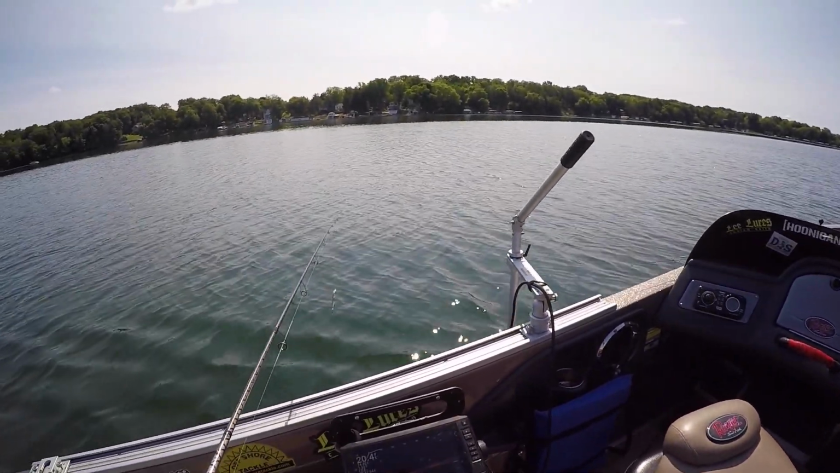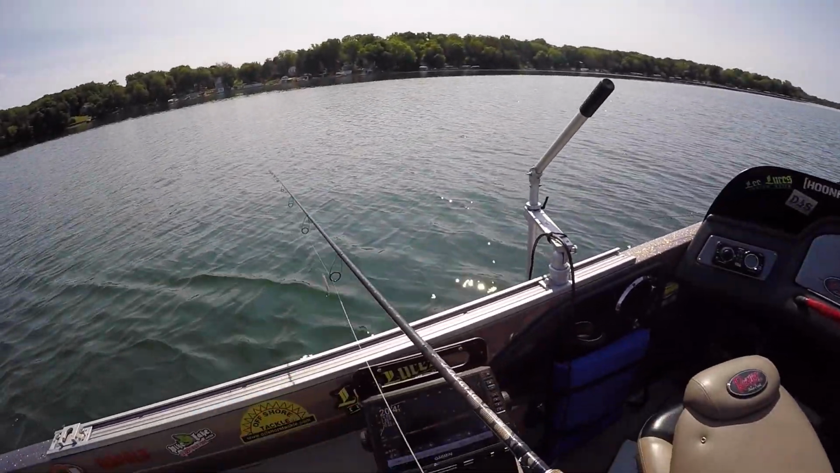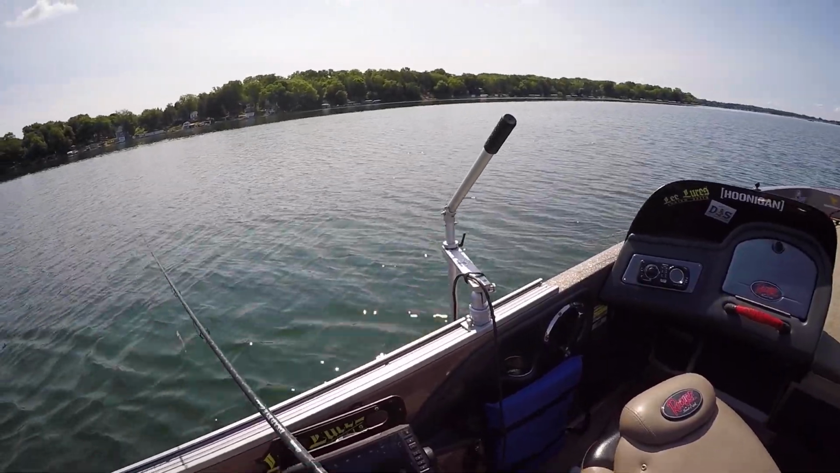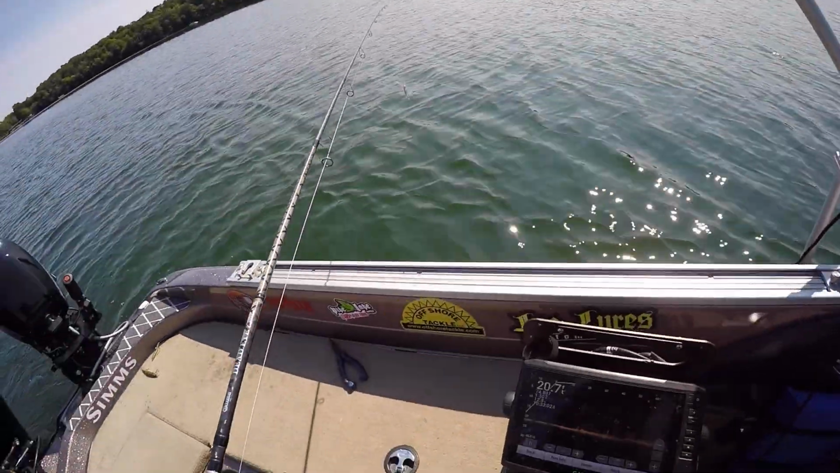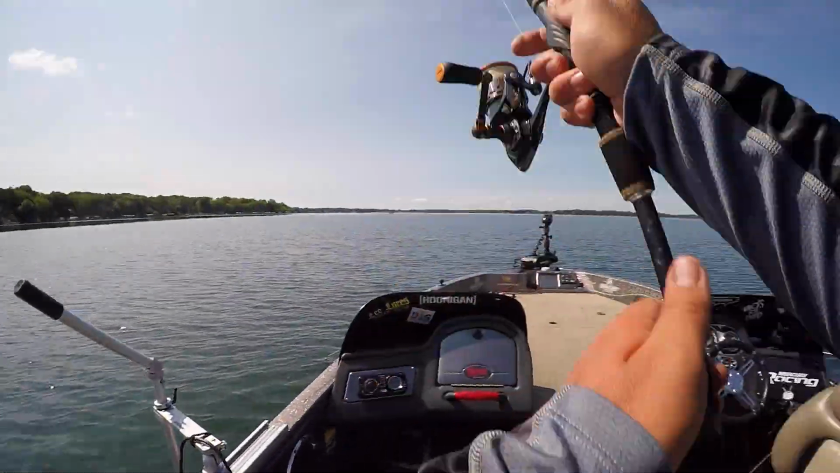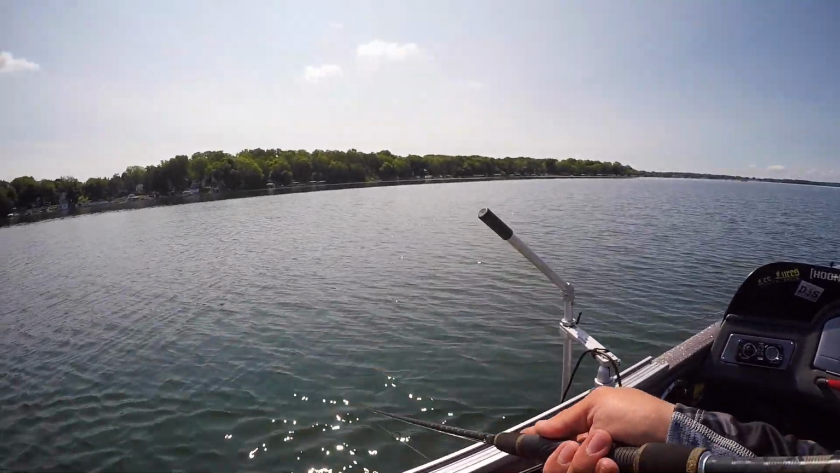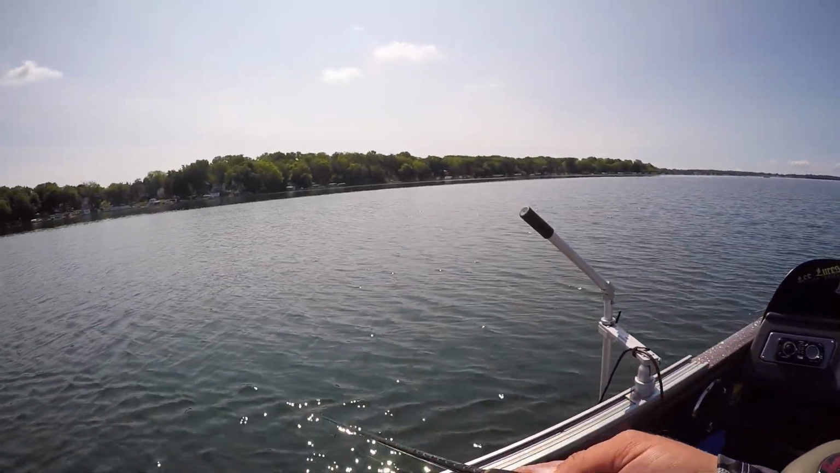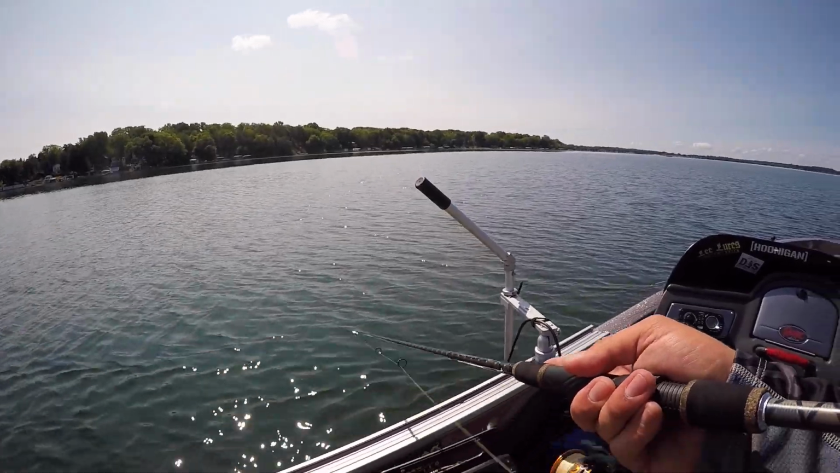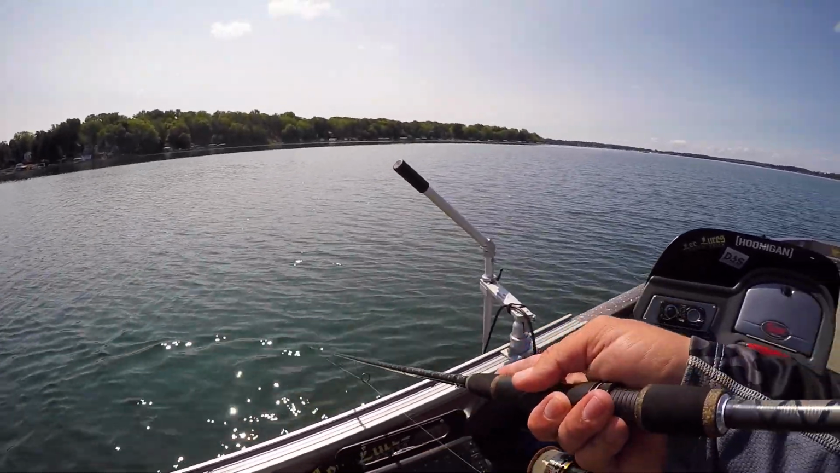I've been covering probably a solid 150-yard area here in the basin, looking for these fish, chasing after them when I find them, and then picking them off as I go. So that's pretty much the program. And basically I'm running this suspending jerkbait. It's a number 11 deep Rapala shadow wrap, and I don't think color really matters that much.